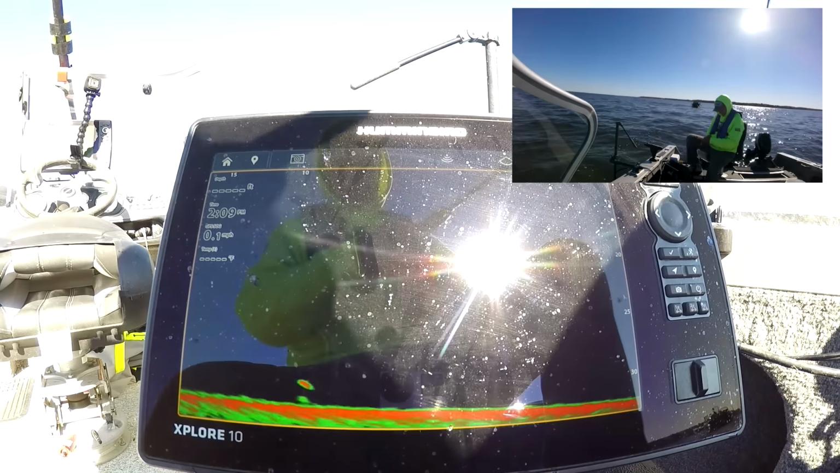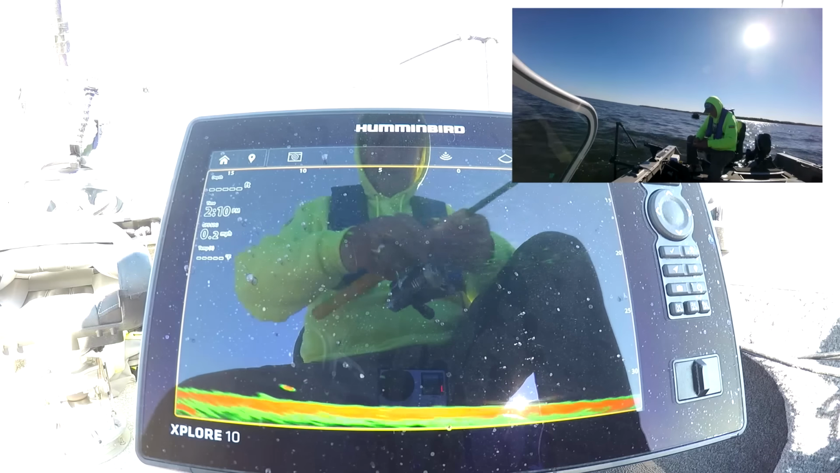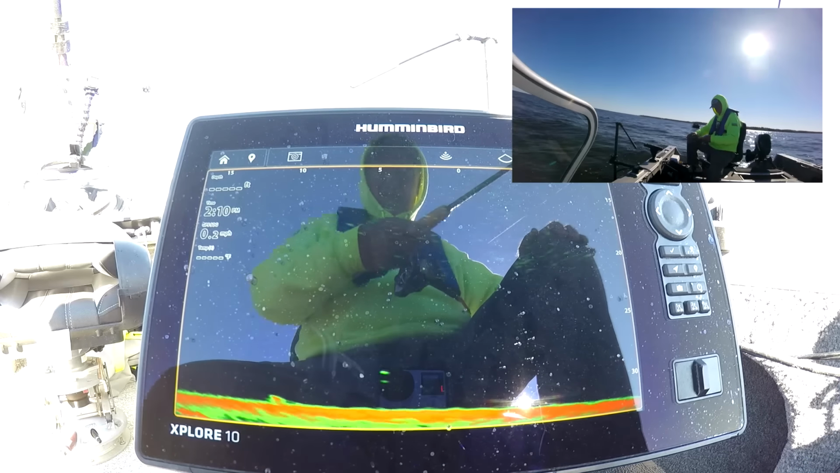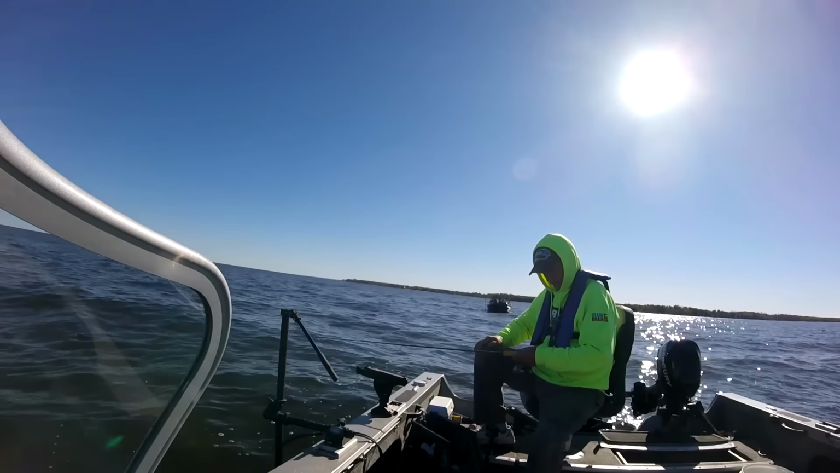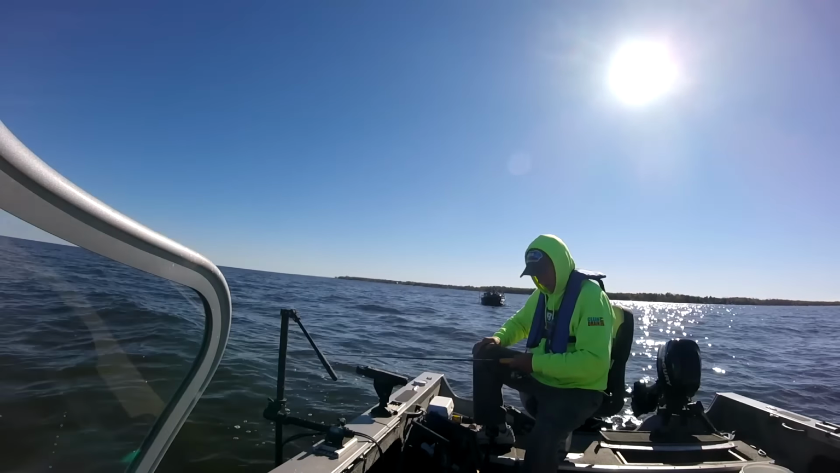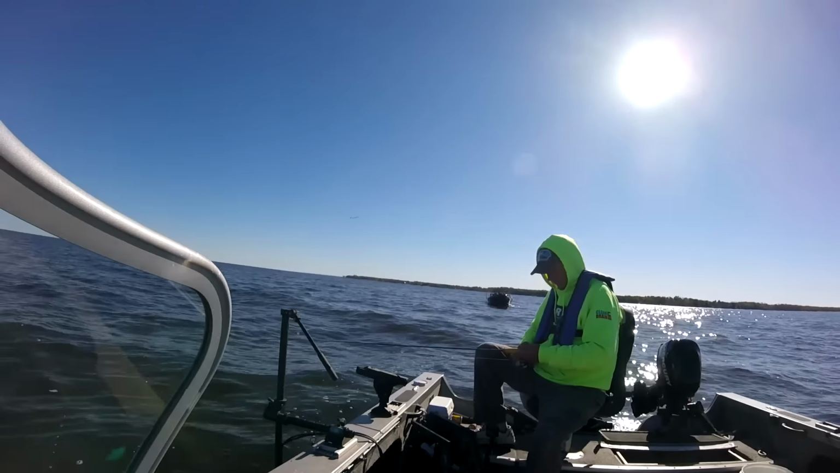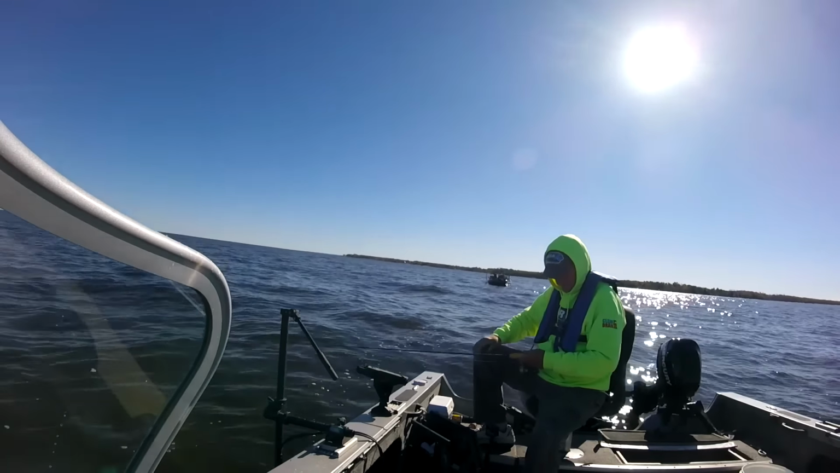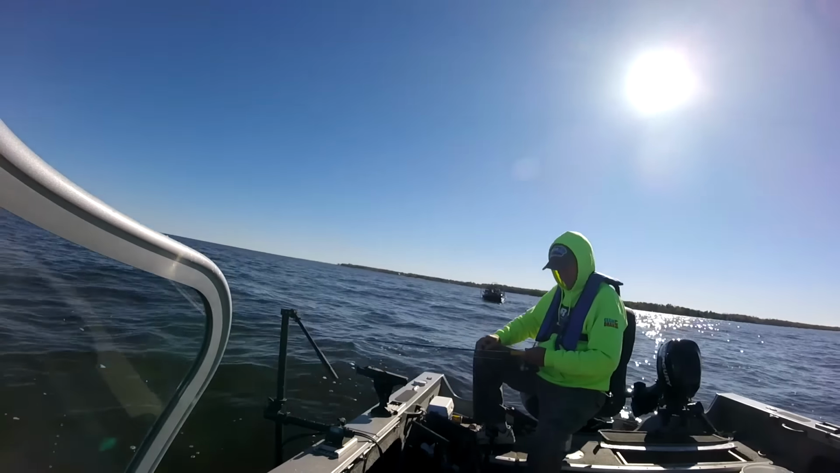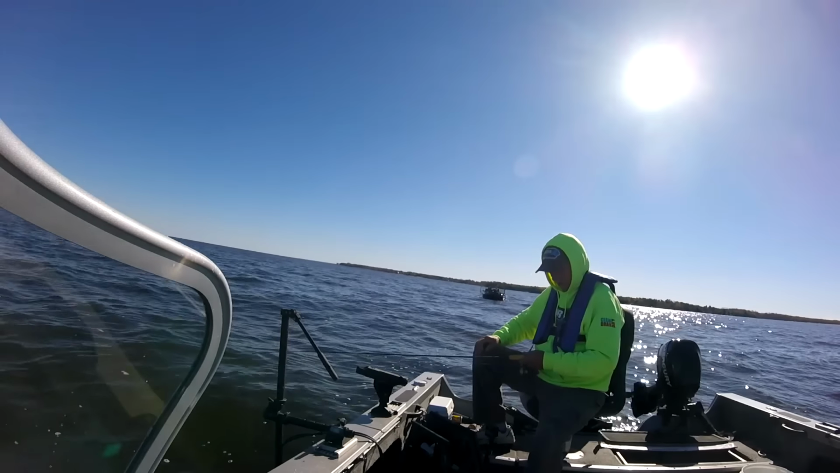Come on, buddy, come over here. Here's my bait, there's the fish, see it? But I will anchor up and jig these fish with shiner minnows from opening day until we put them away in the fall.